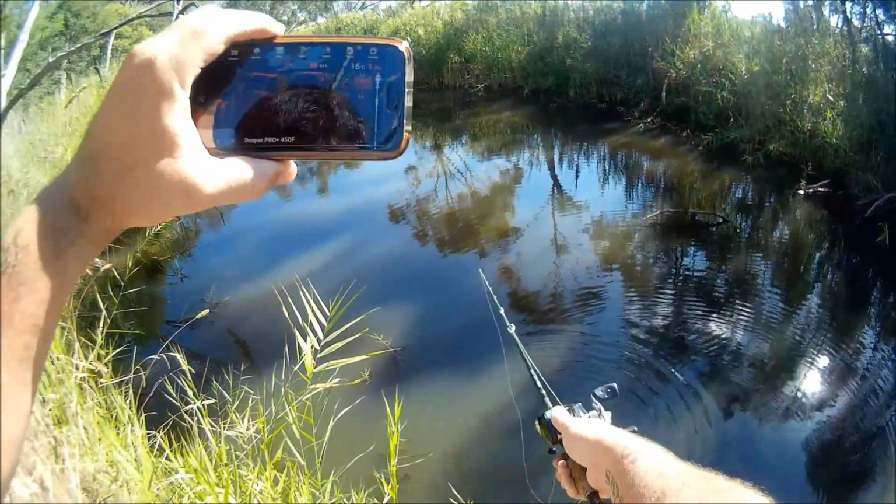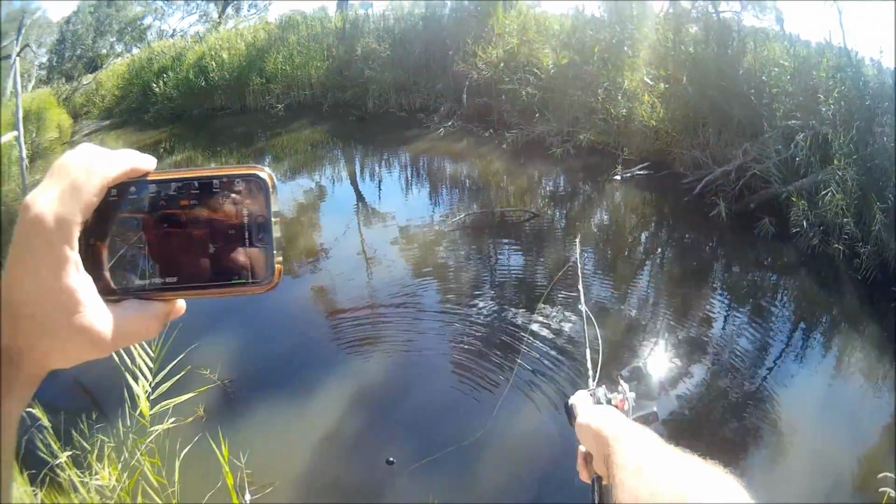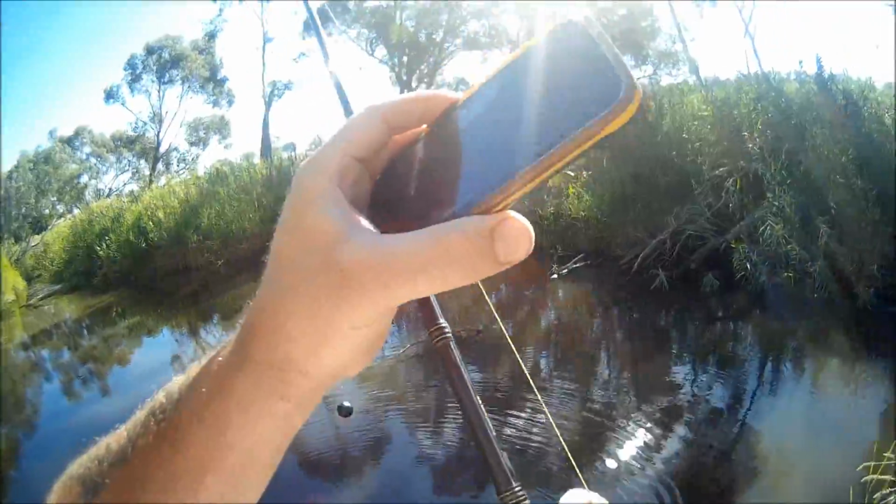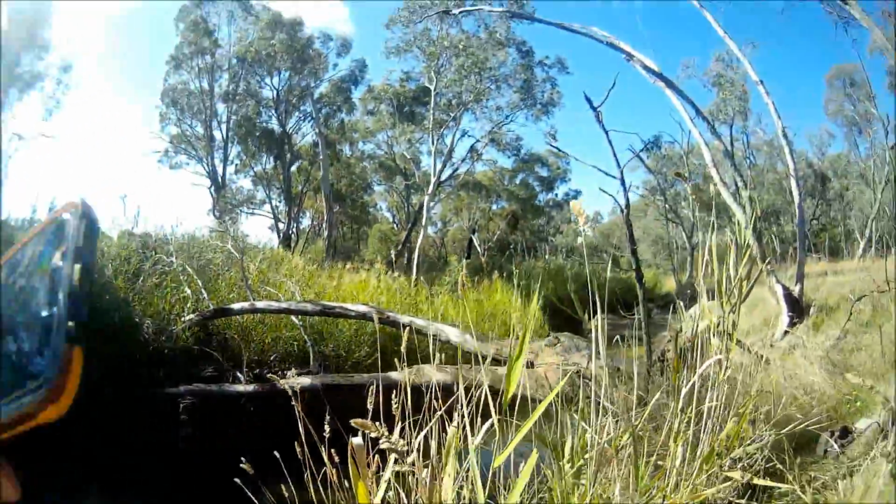So it's 1 metre there and 2.5 metres just there. So the drop off is level with these trees here. So what I'm going to do now, I'm going to put that down for a moment.